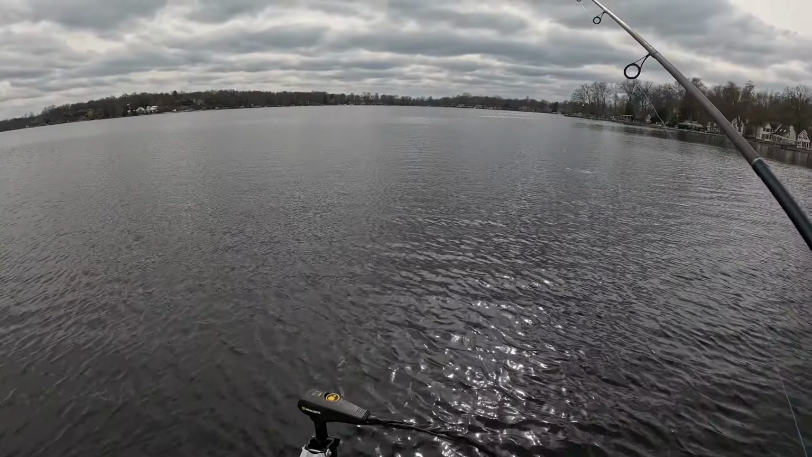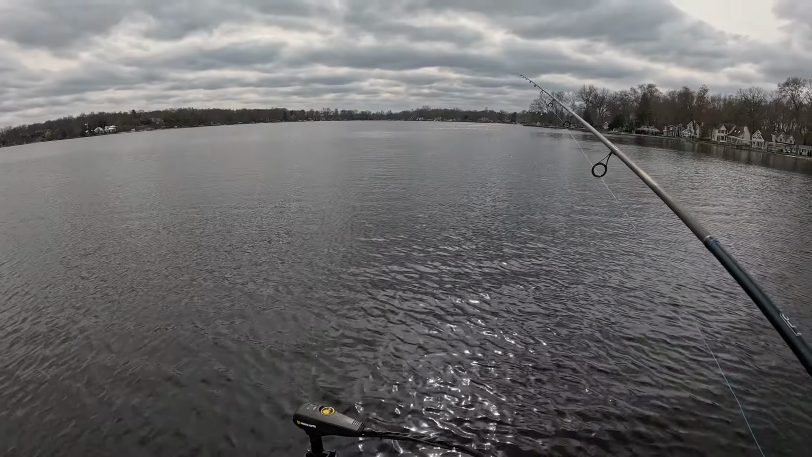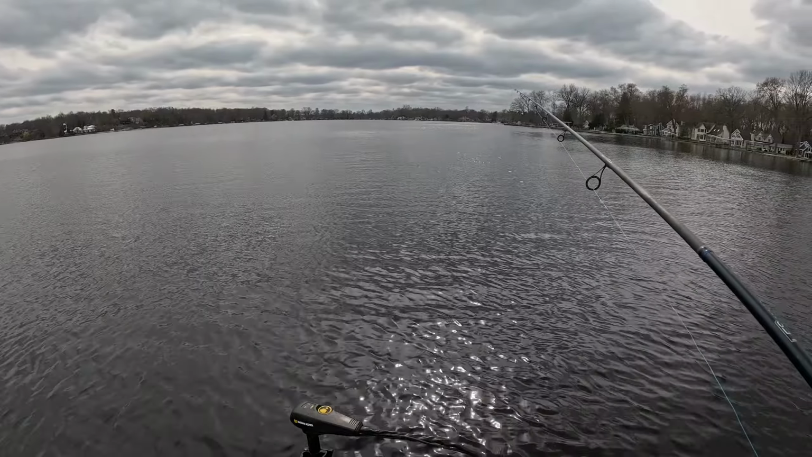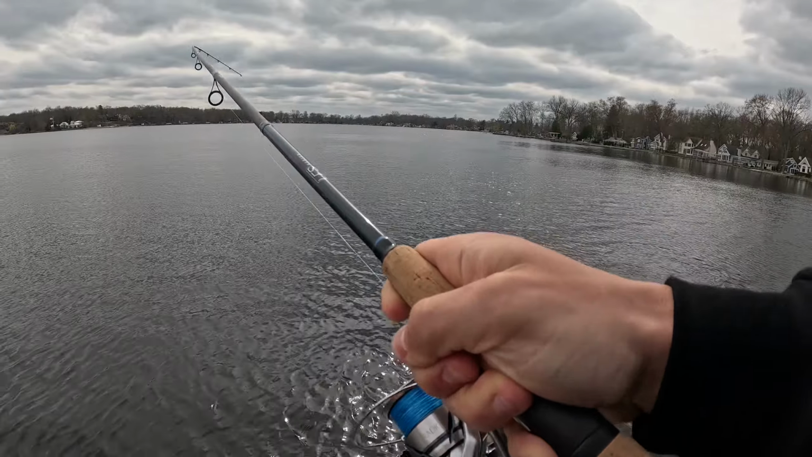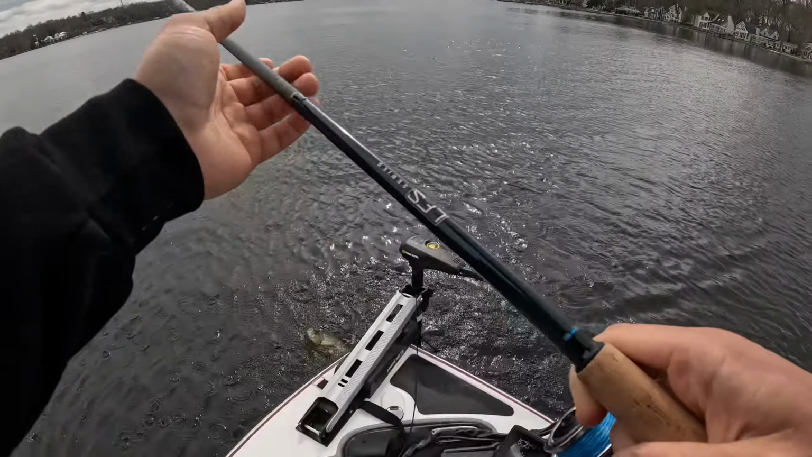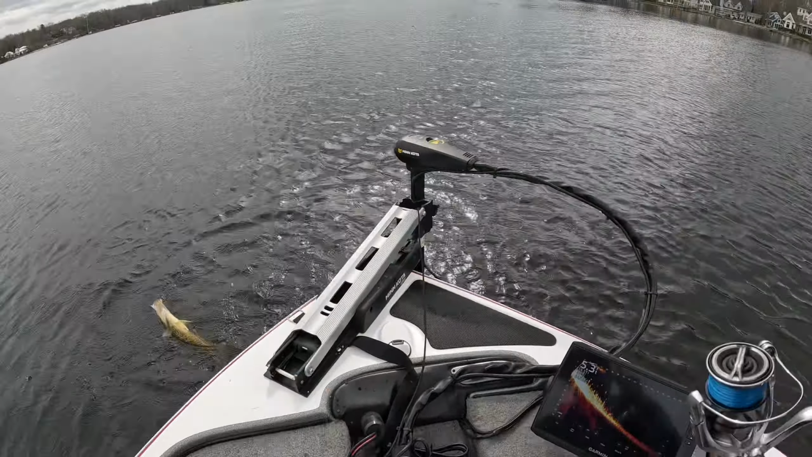Let's see what else we can snag really quick. Let's see, find my bait. There's my bait. And we're already hooked up again. It literally is like every single cast. Every cast there's a fish. As fast as you can get your bait undone and get it out in the water, we're hooked up again. And they're destroying this thing. It's not even like they're swiping at it.